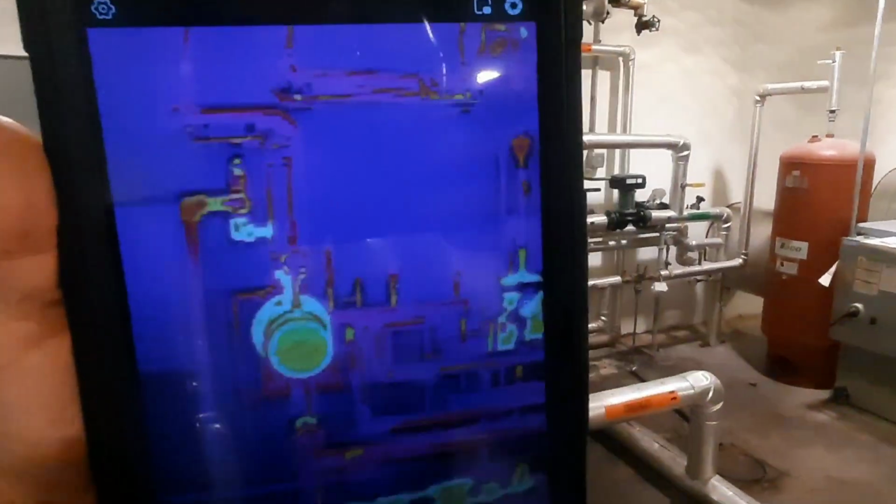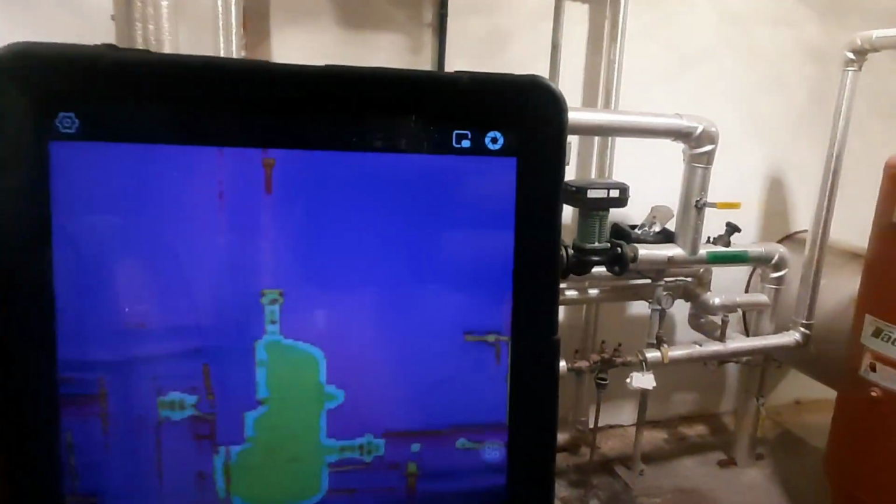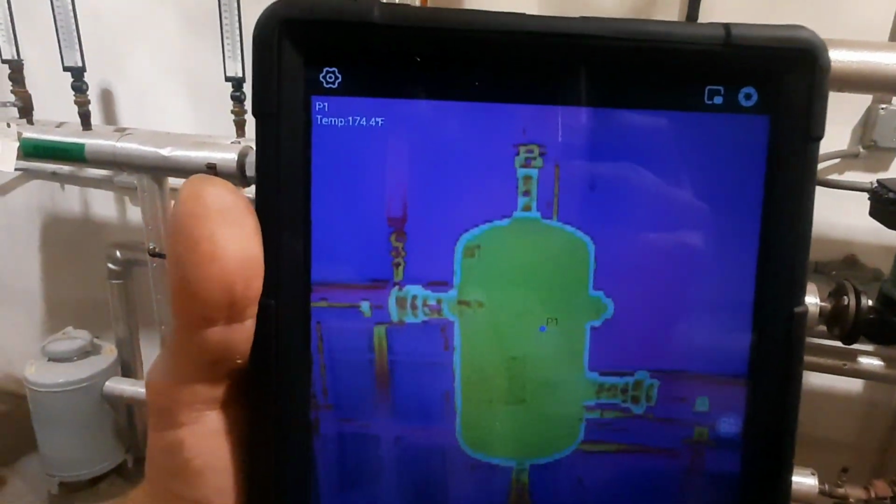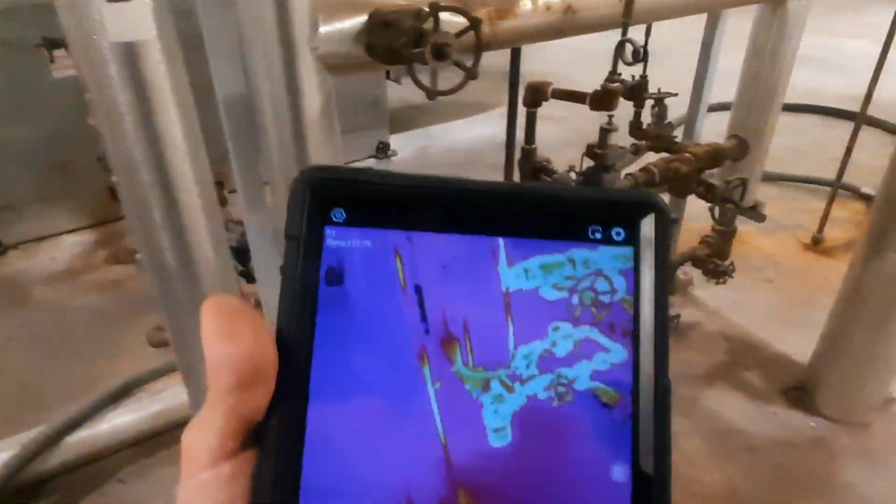This is my hot water loop over here. My heat exchanger there is steam heating the hot water. And we hit a point, and we get a point, we can tell what temperature that is. And we are actually, y'all can't see it because of the light, but it's 170 something degrees, so that's accurate.